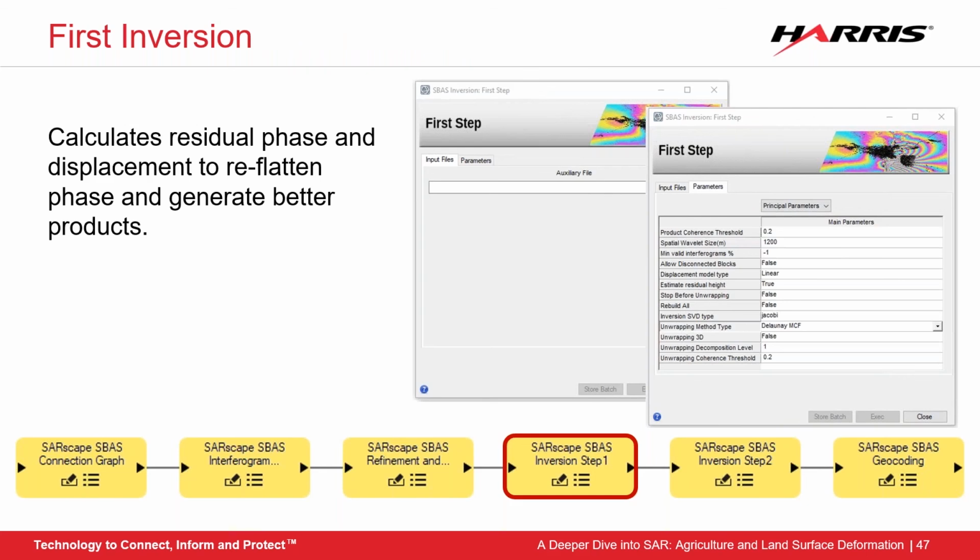The first inversion calculates residual effects from the interferograms and reflattens them to get rid of noise. It is the first step that gives an estimate of displacement and topography. This is also the step in which you can choose the type of displacement that is occurring in the scene, from linear, quadratic, or cubic models. Most of the time, linear is going to do a great job of tracking movement. So things like long-term surface movements, like slow-moving landslides, being one example.